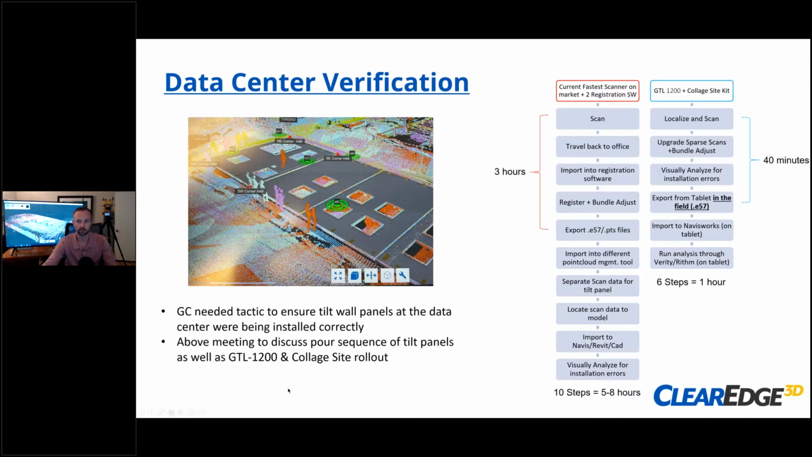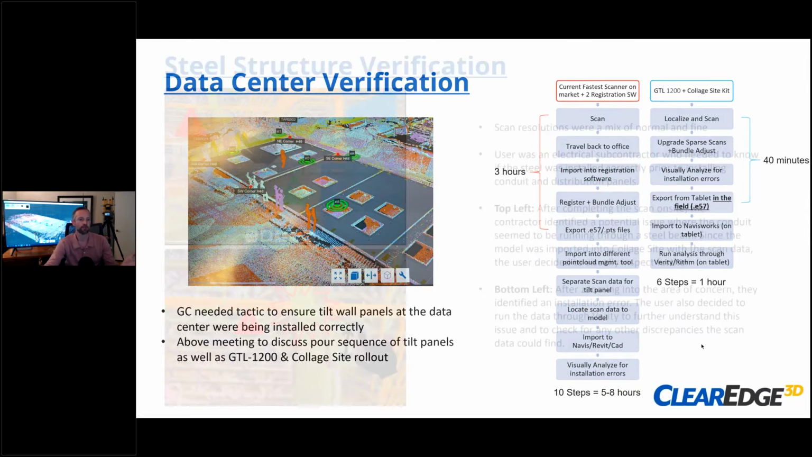Because if you look here, they had to use 2 separate registration softwares, not because they were doing one in registration, but because they had different capabilities, right? And that's 3 hours versus 40 minutes, 10 steps versus 6 steps in an hour. So there's quite a significant difference in time. Another example of visual verification.